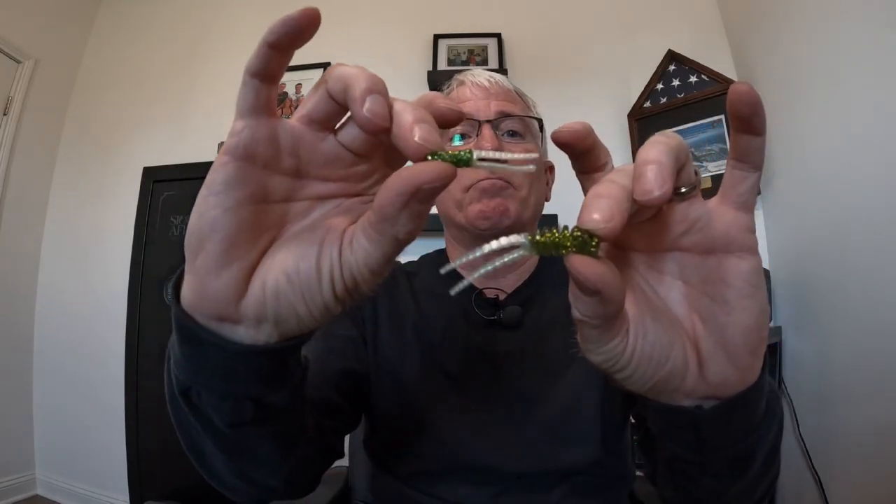It's the exact same profile as the original crappie magnet. It's hard to see with my hands in the way, but as you can see, it's much bigger. This bait is fantastic, especially this time of year. It's March. Today's March the 7th. Boy, the fish that we caught and cleaned have giant shad in them, so this is a bait to go to this time of year.